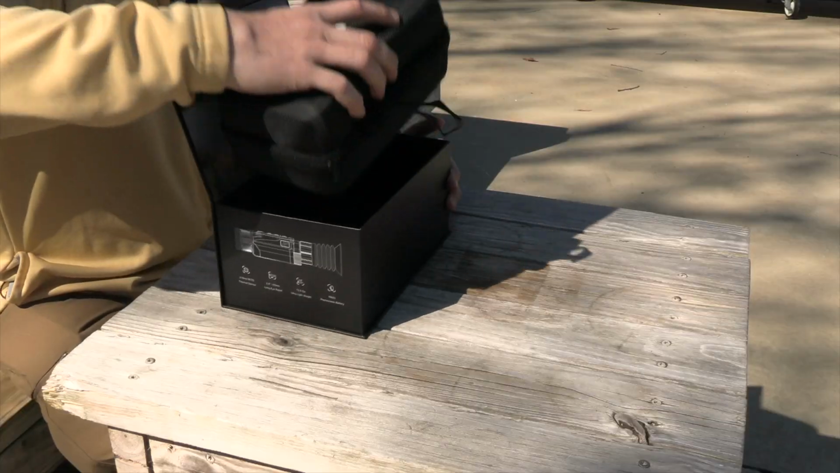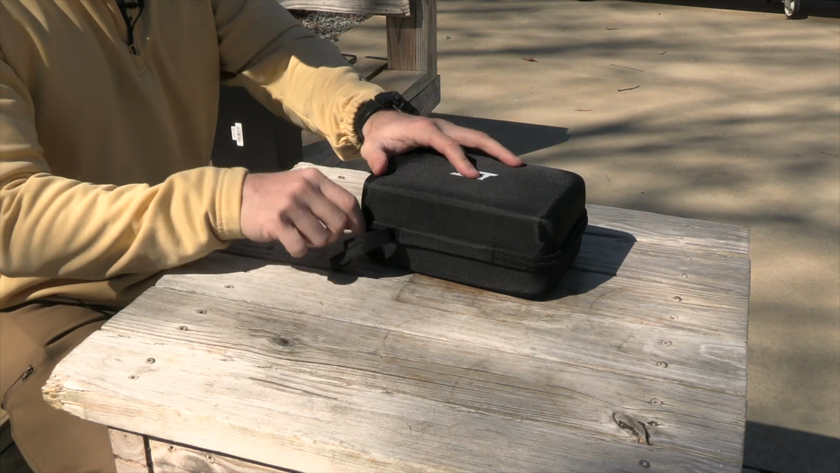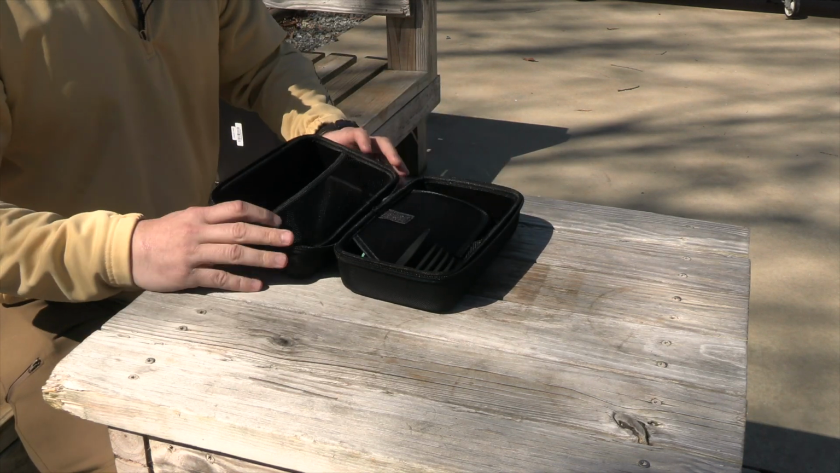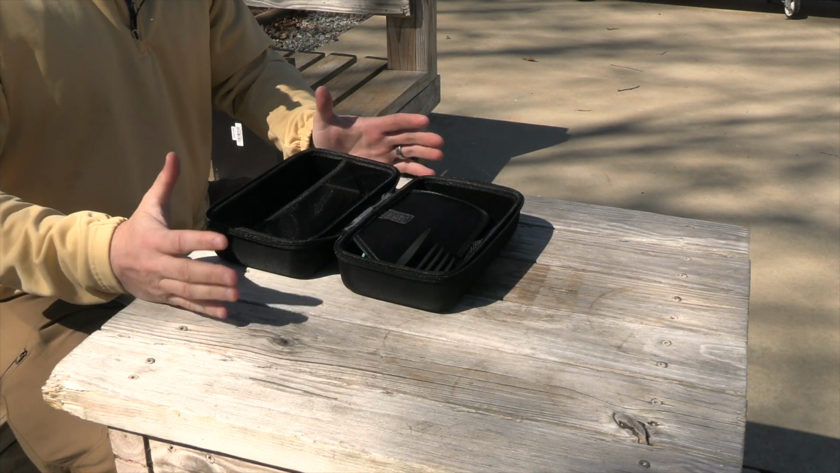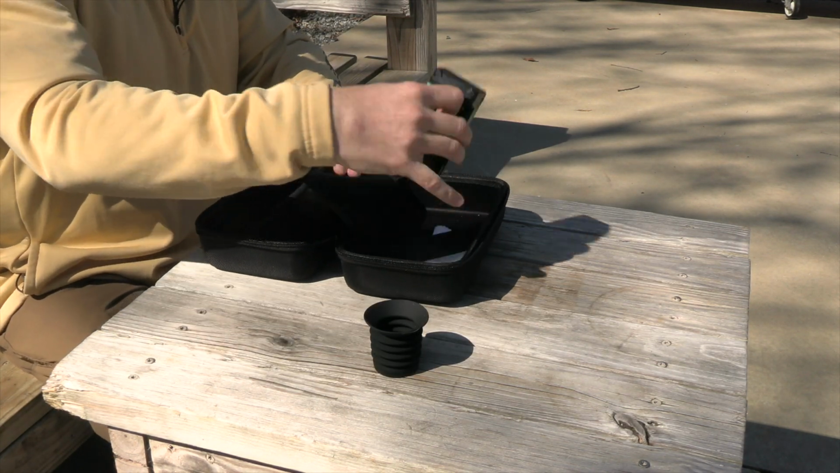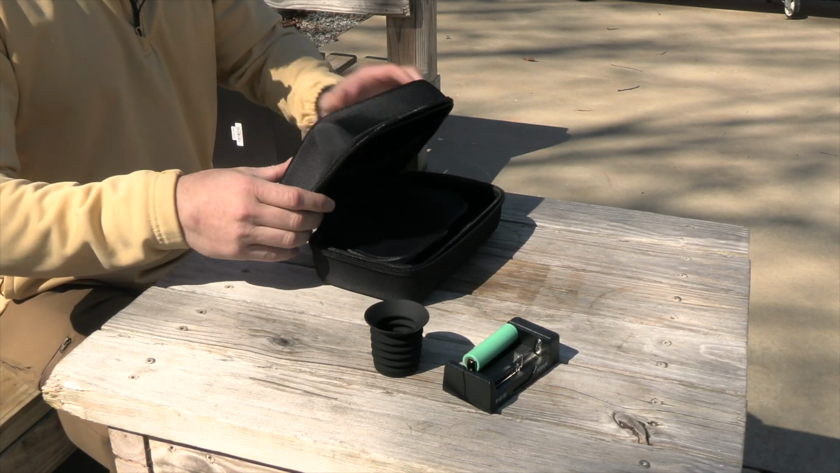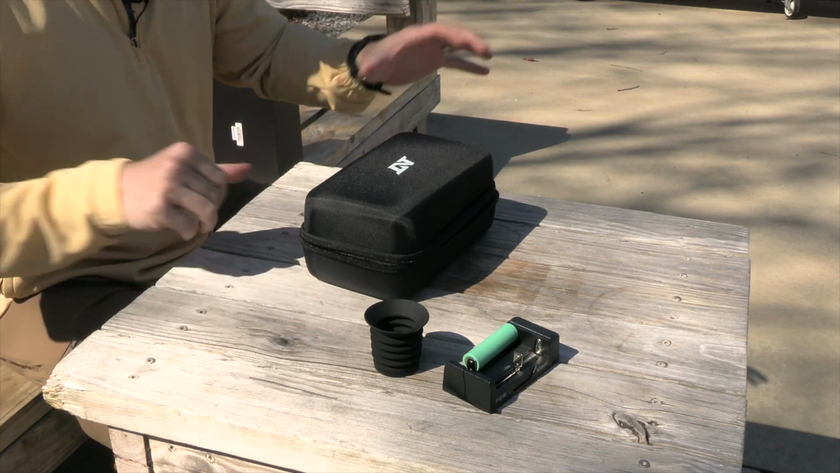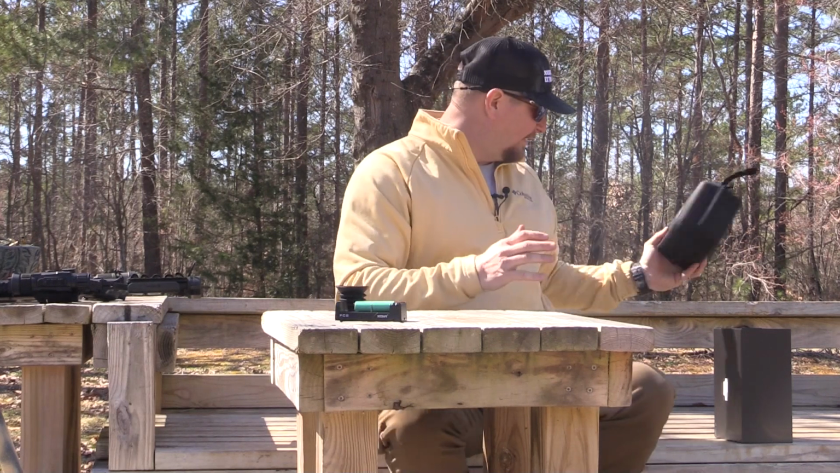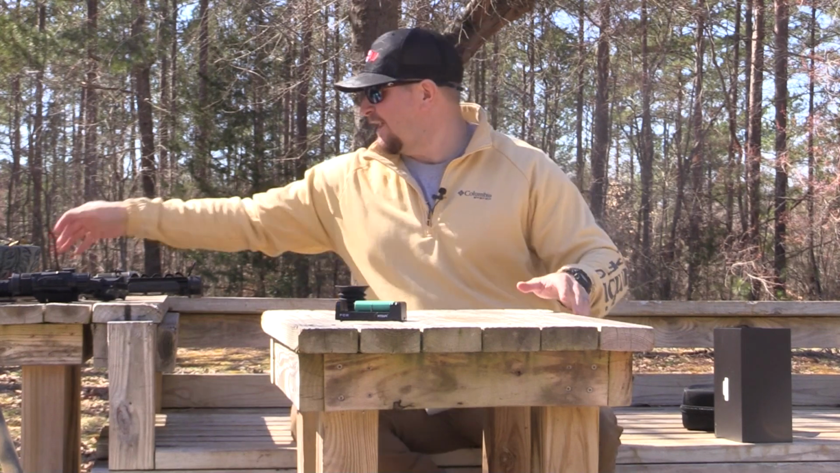Now, before I get too deep into it, the optic is not in this box as of right now because I've actually got it on a gun already, and I want to show you that gun here in just a second and talk to you a little bit about it. So in the box is very simplistic. You get an eyepiece that goes onto the optic. You get two 18650 batteries, a cleaning cloth. You do get some paperwork about some warranty information and instruction manuals. I left that out because really and truly that stuff's just kind of boring if I'm going to be honest. So let me show you what the actual optic looks like.